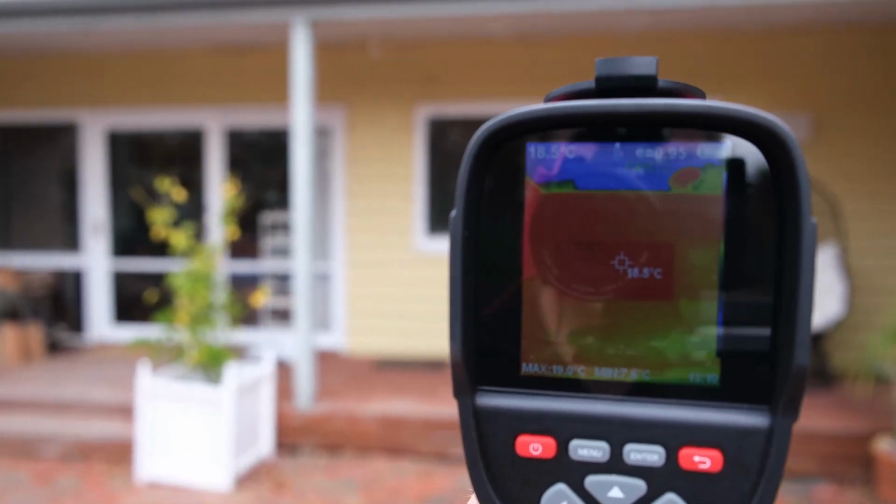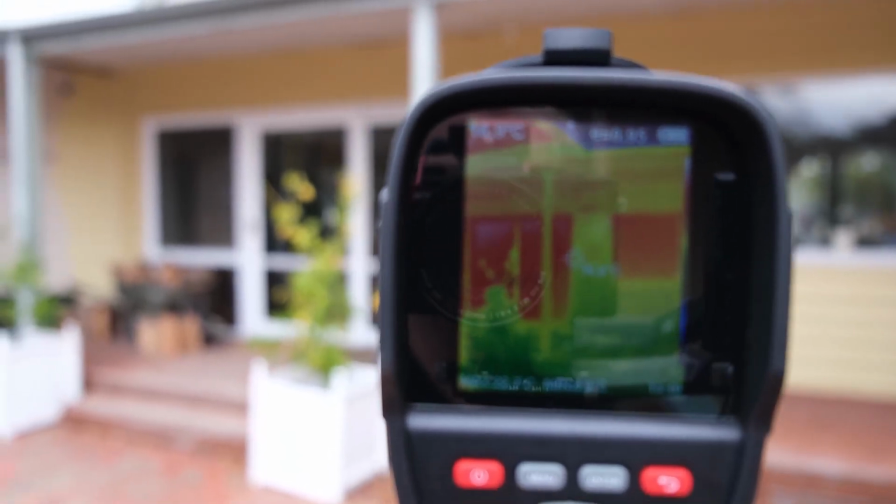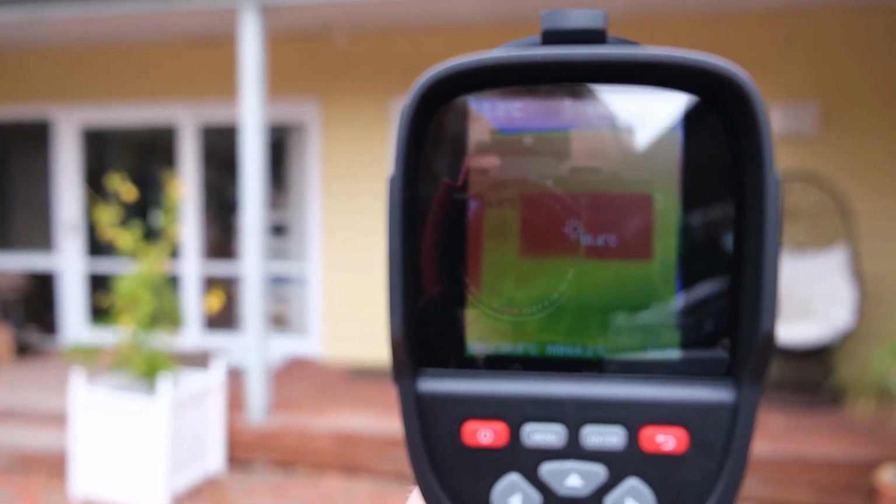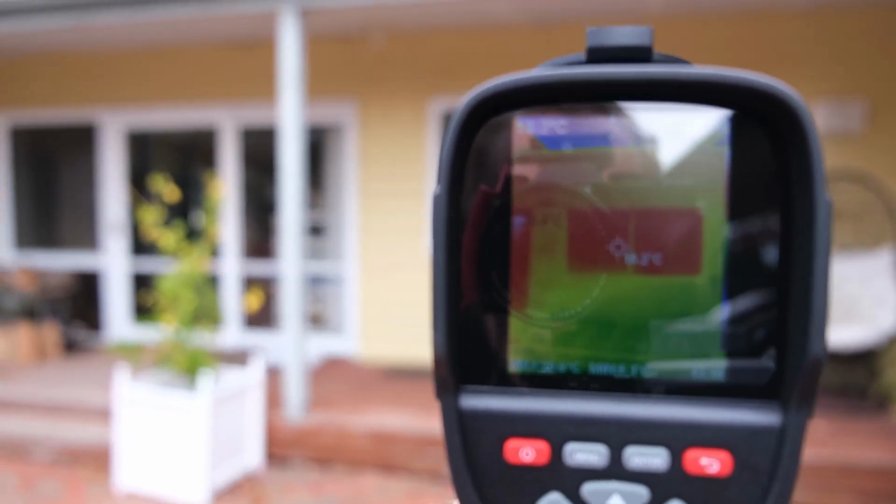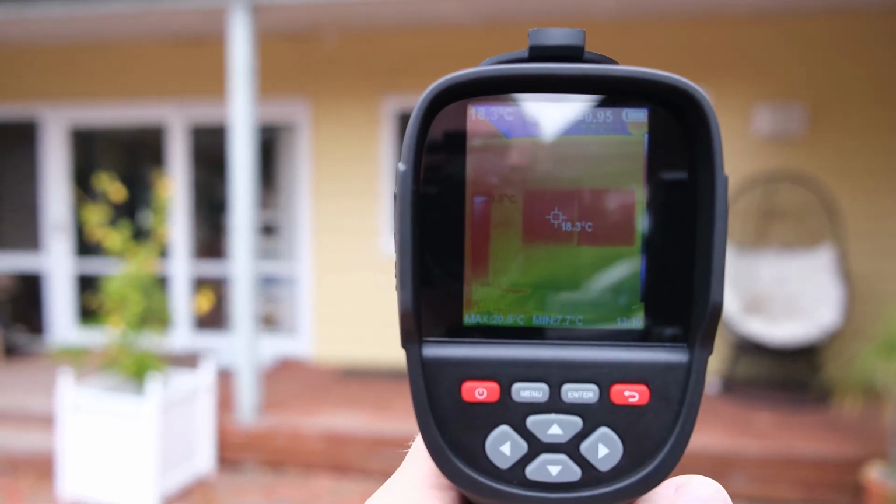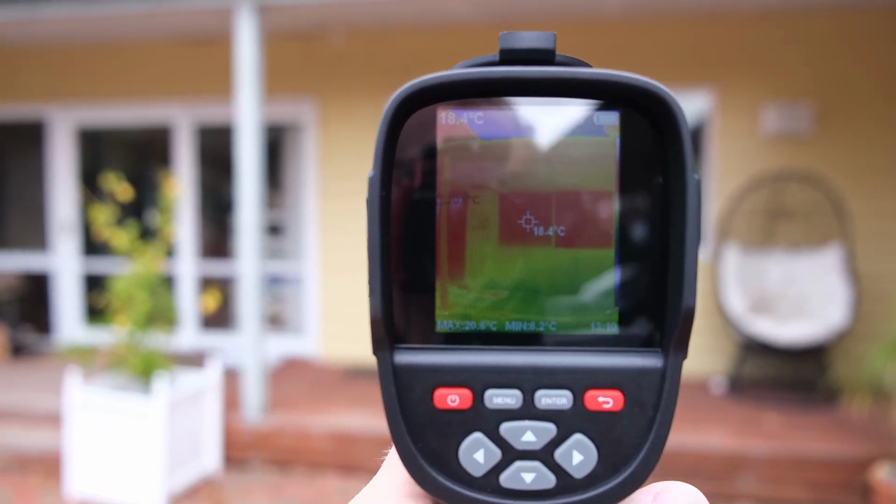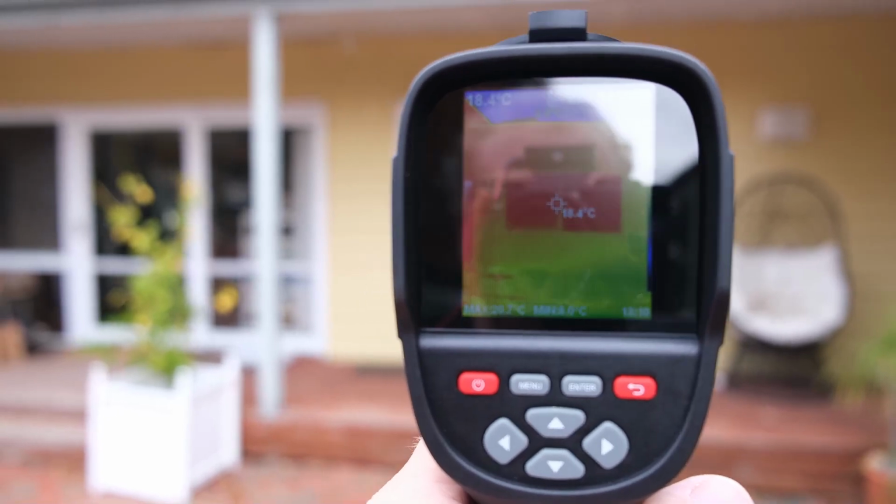But you can see here that the windows, I hope you can see that, the windows and the doors are a very different color, because they're much warmer than the walls are outside here, because the windows here are single glazing still. Ew. But that just means that we now know that there's probably a point where the heat is going to come pouring out. So you can absolutely use it outside as well.